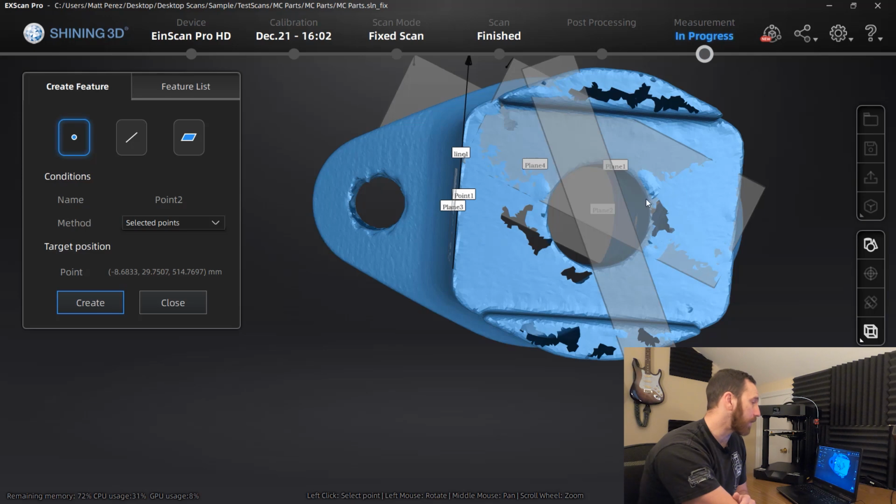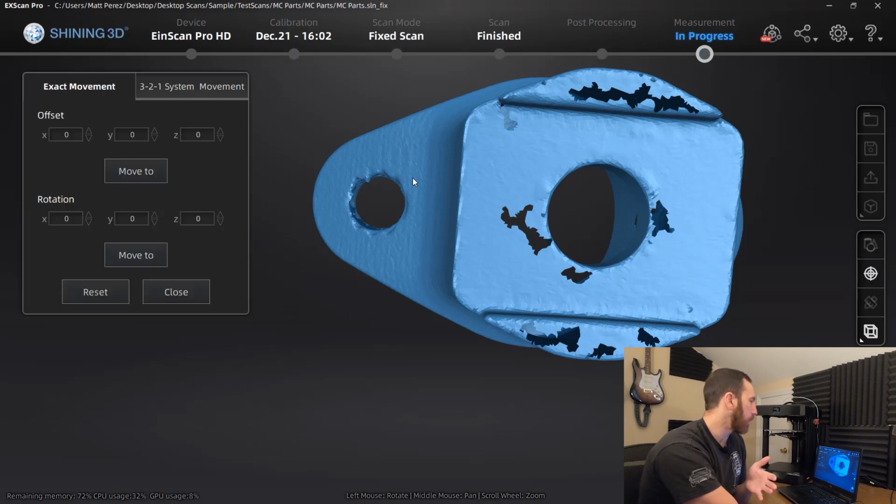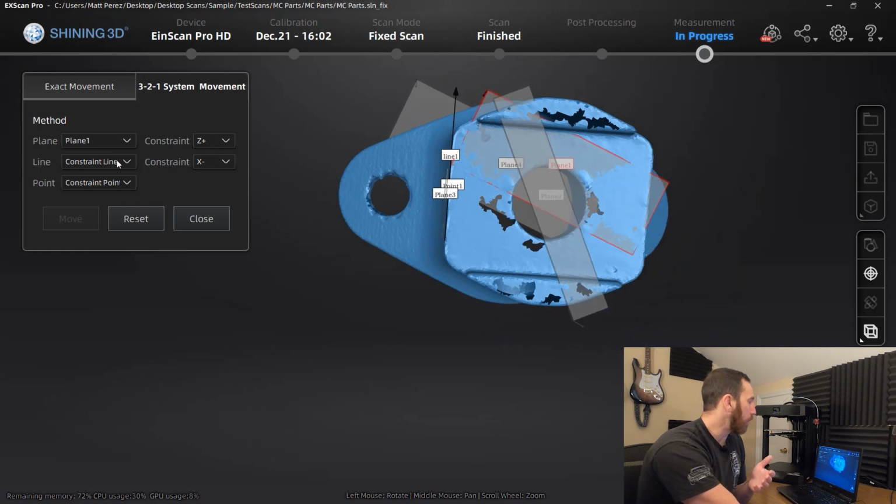Not as precise as you would like it to be, but we don't really have a great option for putting that point at 0. So now that we have our planes, our lines, and our points, we go to the Movement tab, and this is going to allow us to use the 3-2-1 system. So again, a constraint plane, plane 1, is going to define Z plus. Now we can also have it define Y if we want to. And then we have a line, which is going to define our X direction. And then we have our constrained point, which is going to be where XYZ 0 is located.